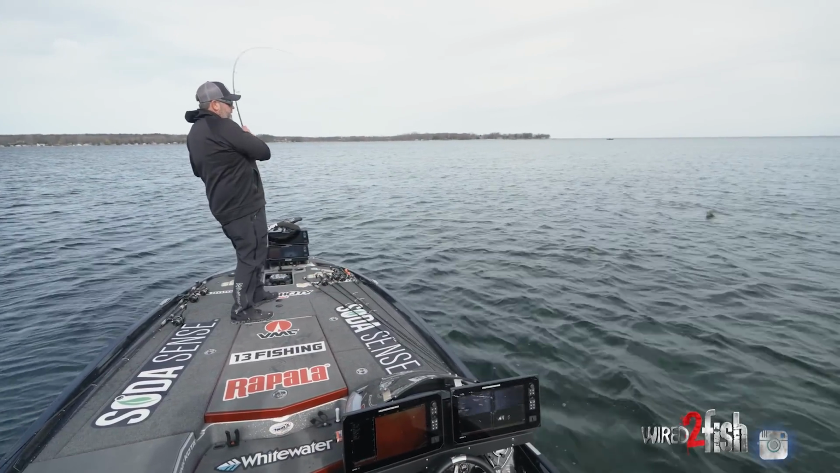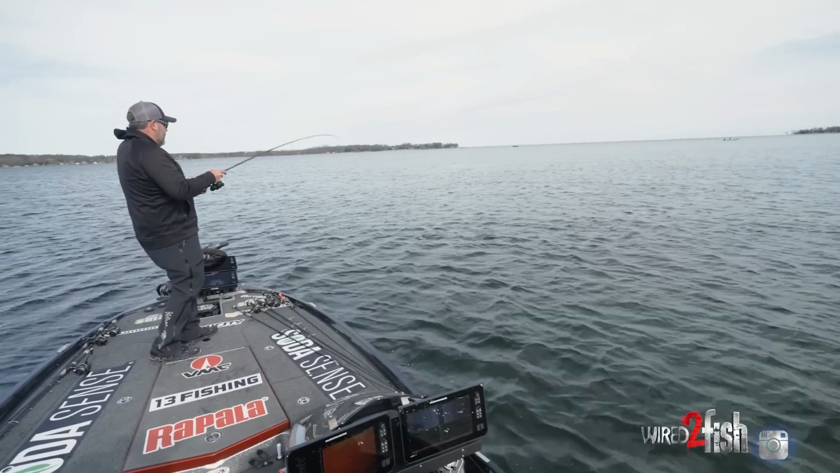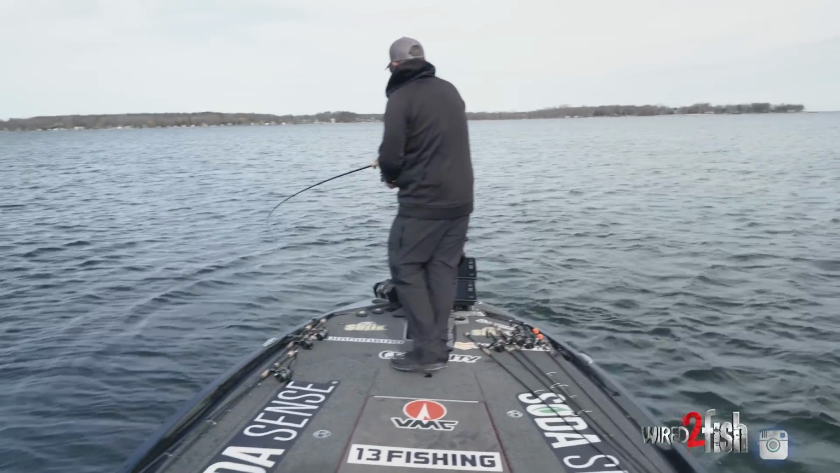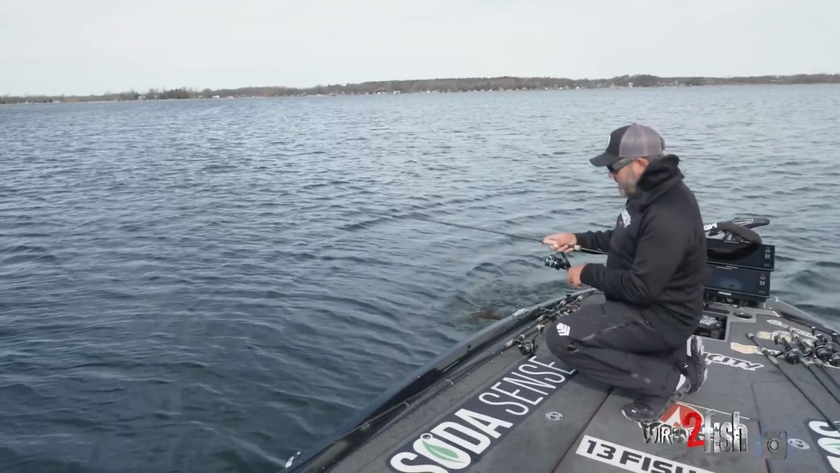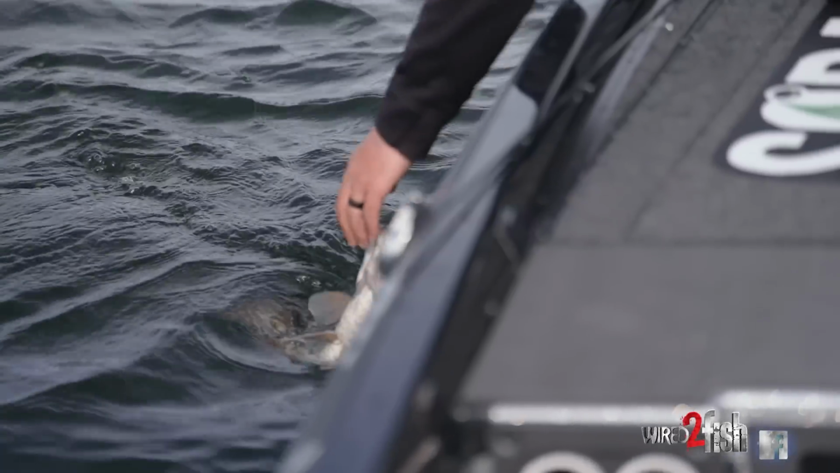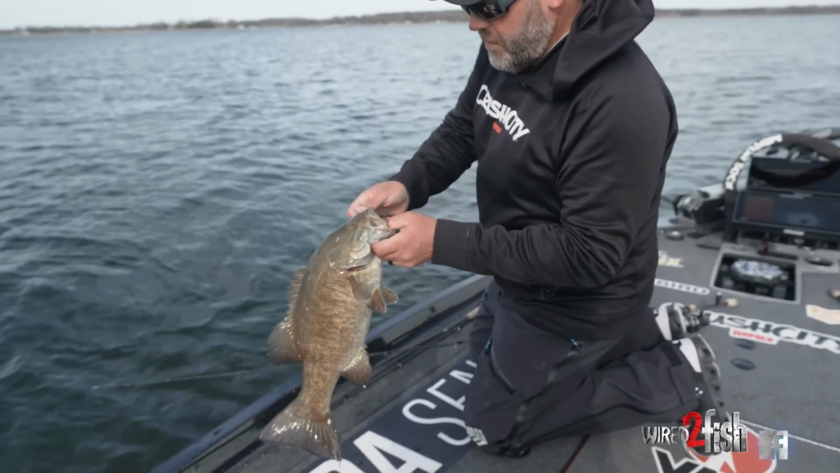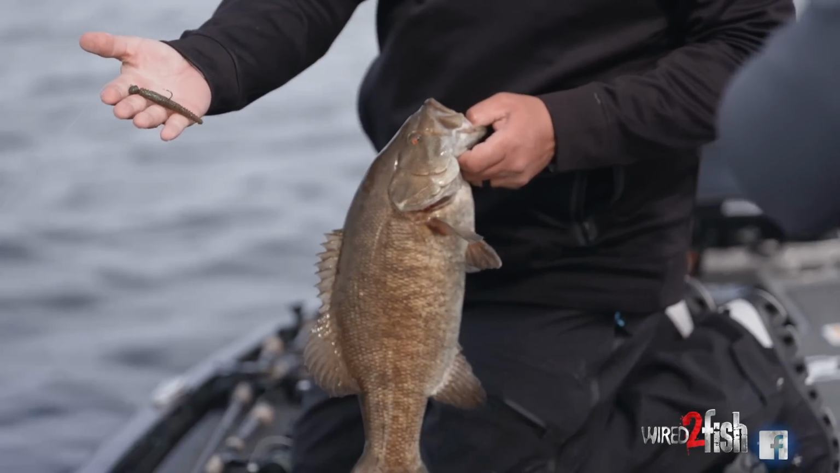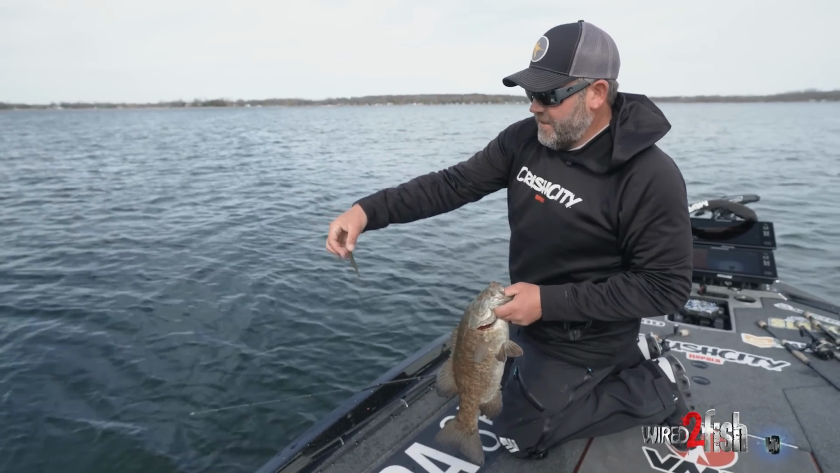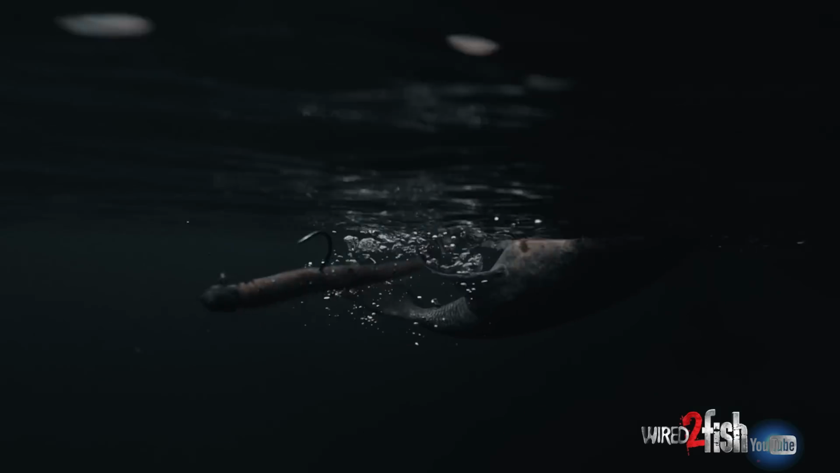Got it. Good one. On the bed. Got one to eat the Ned finally. Little swinging Ned head and a Ned BLT. Nice. That thing is a bad little dude. That hook articulates on that head so it can just sit there and float.